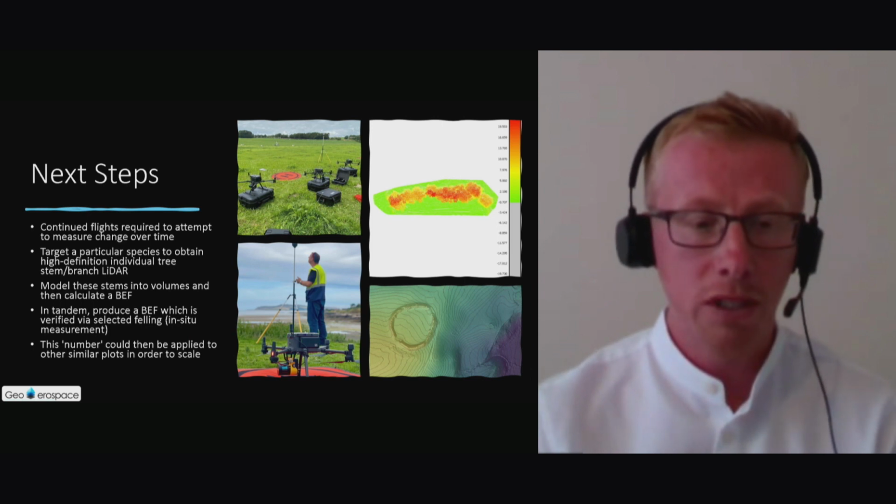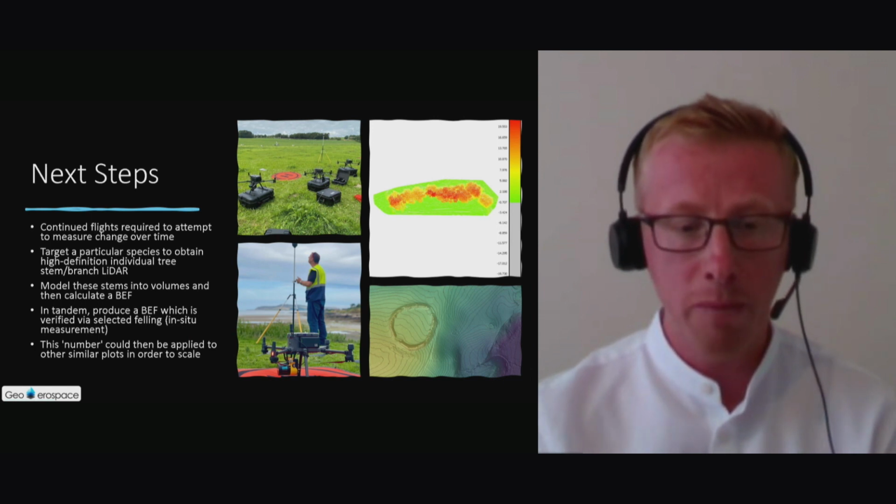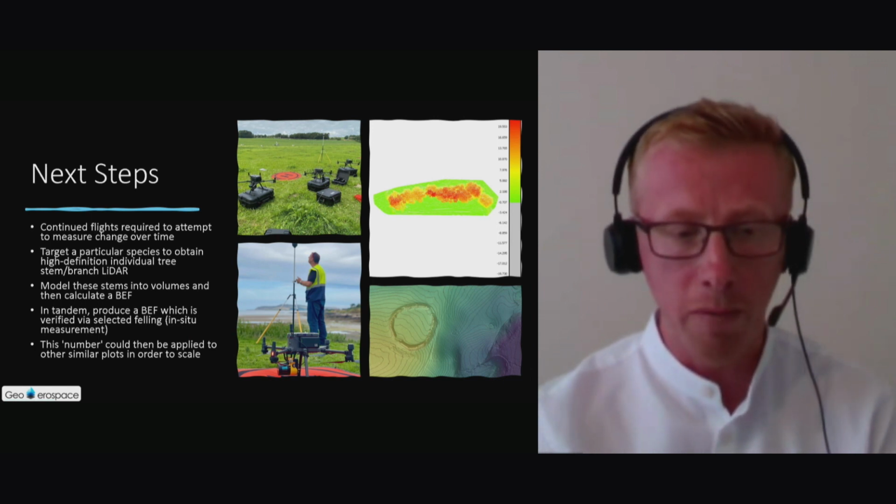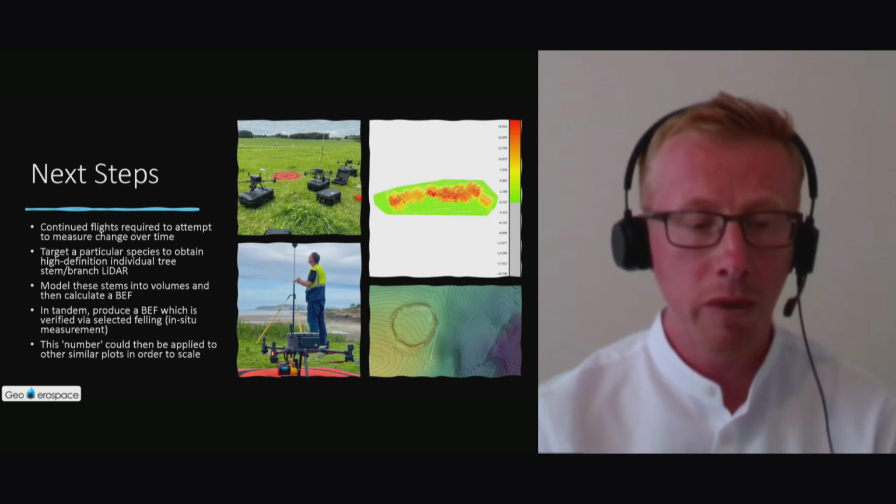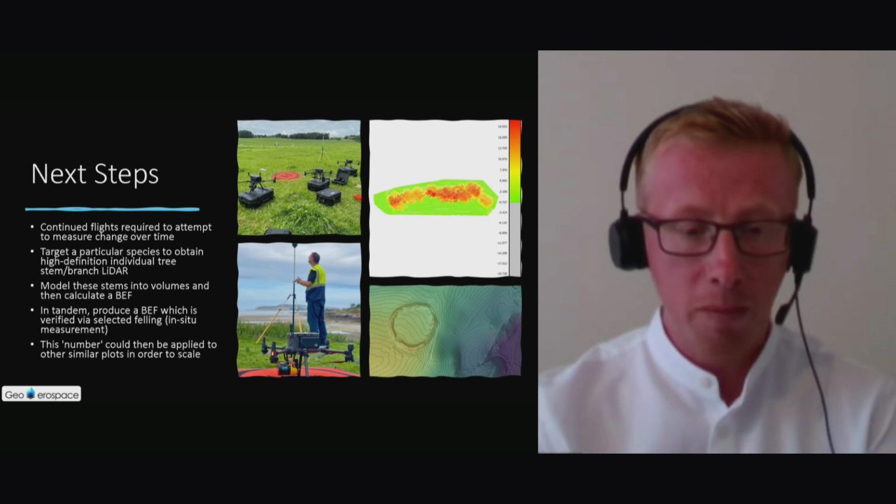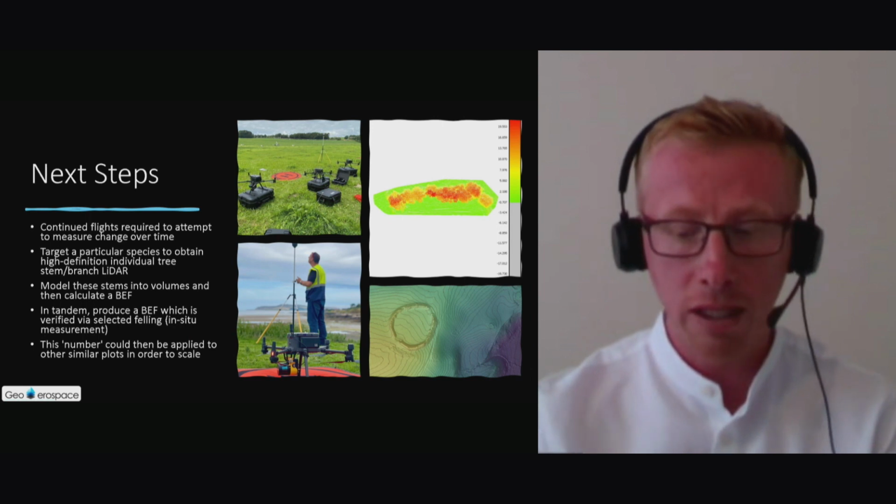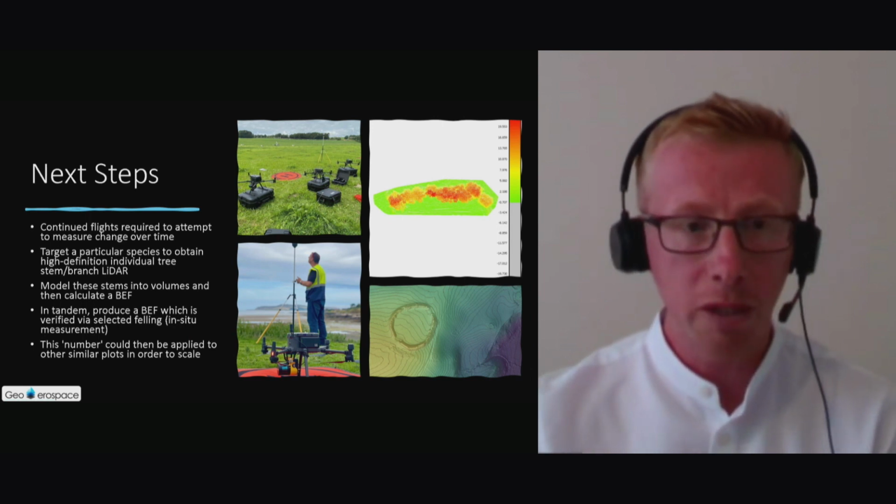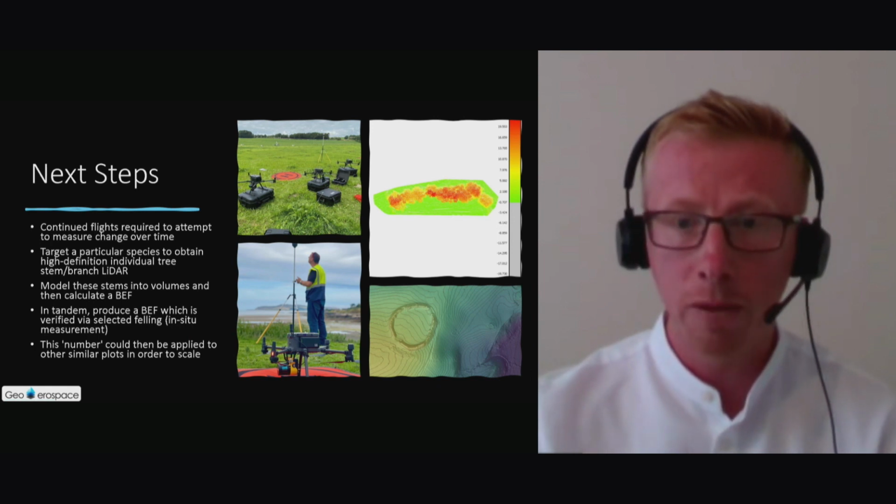and then in tandem, you have to do some destructive measurement where you fell some of the trees or fell some of the hedgerows and physically measure and compare that back to the measurements from the LiDAR data to see if they're close and to verify what we've done thus far. And then this number hopefully could be applied to similar plots or similar hedgerows in order to scale the measurement mechanism rather than the destructive method that I mentioned earlier.